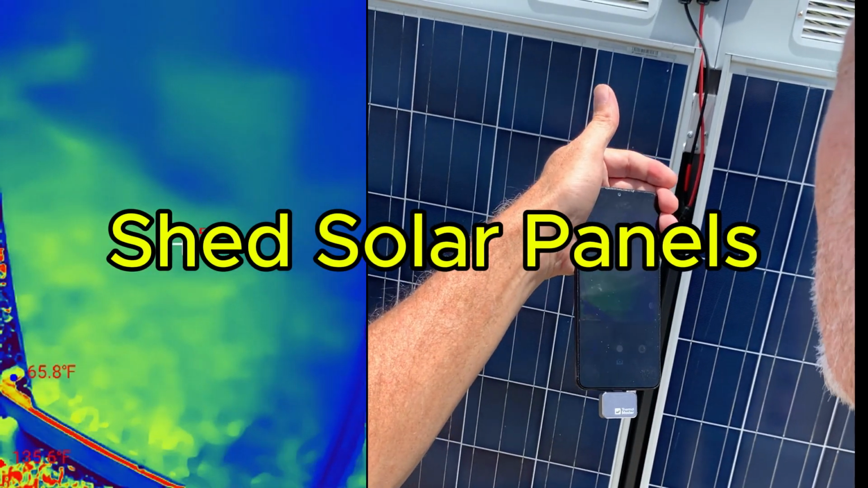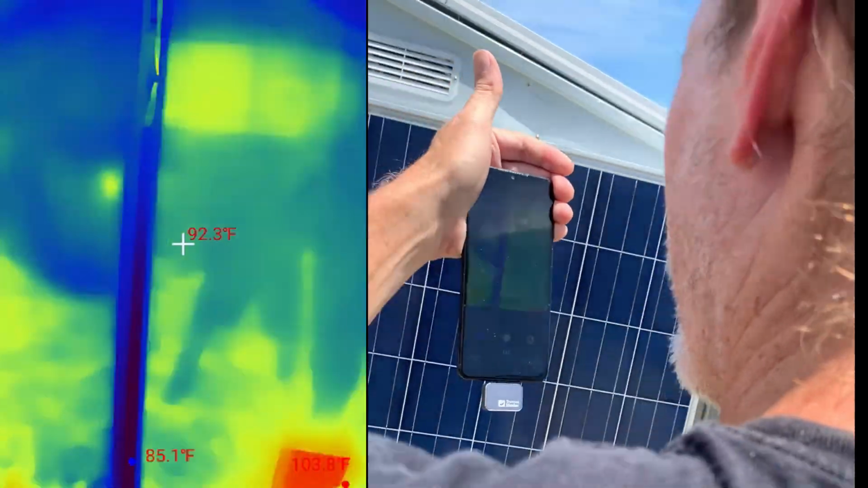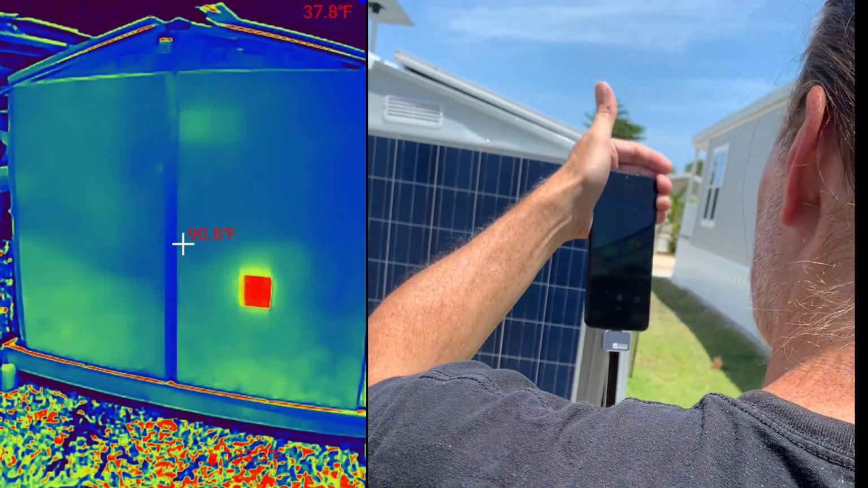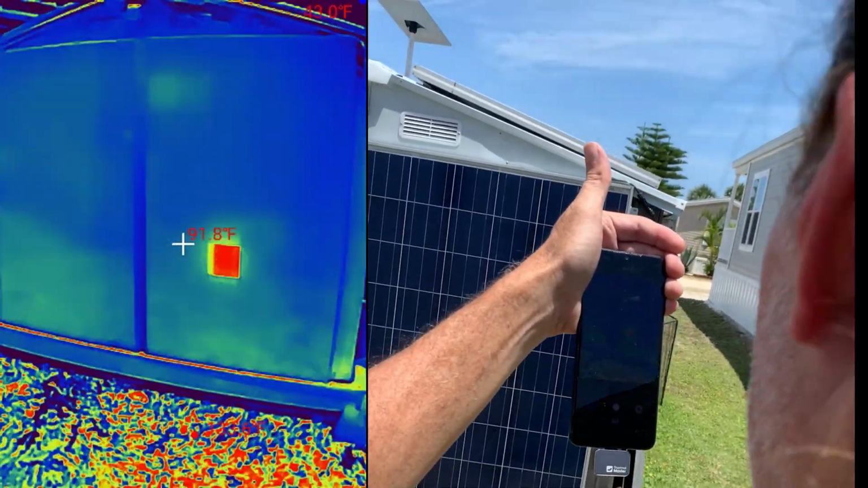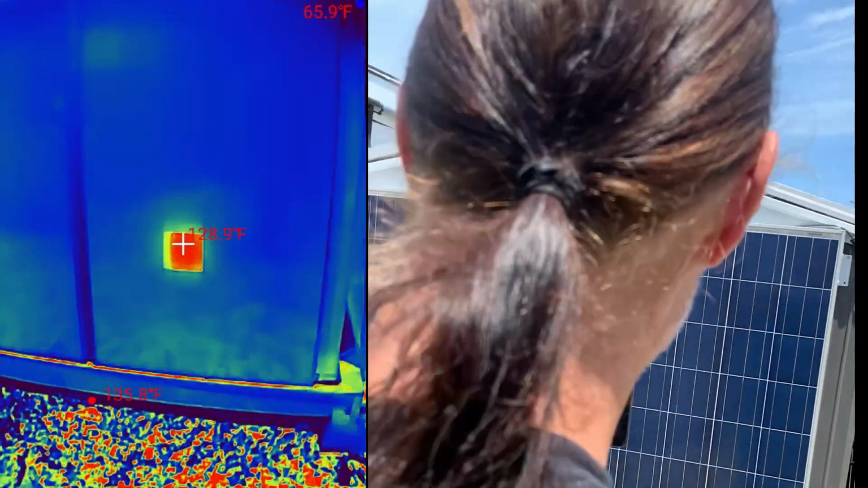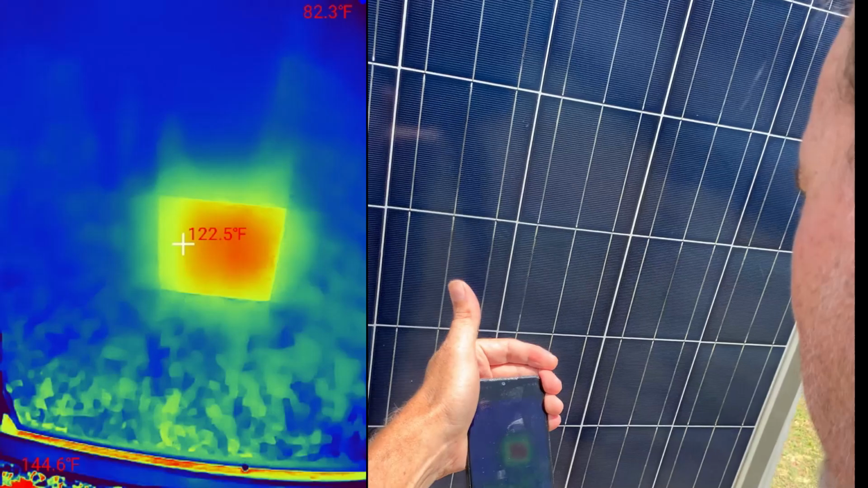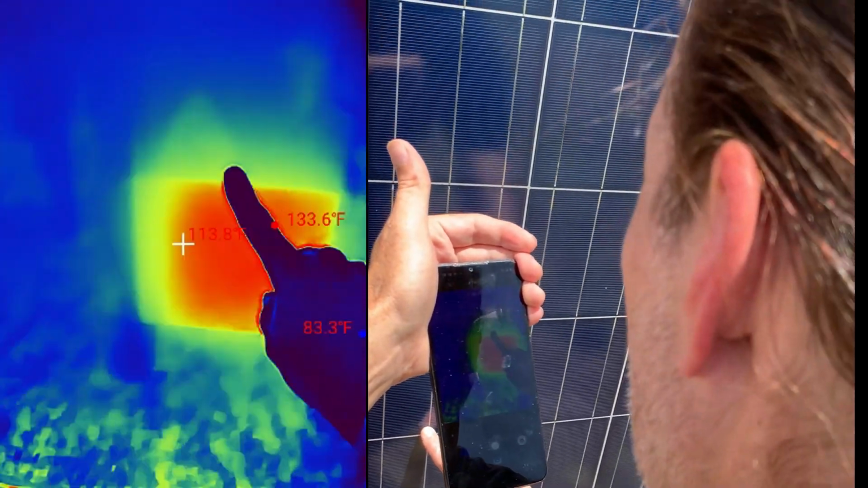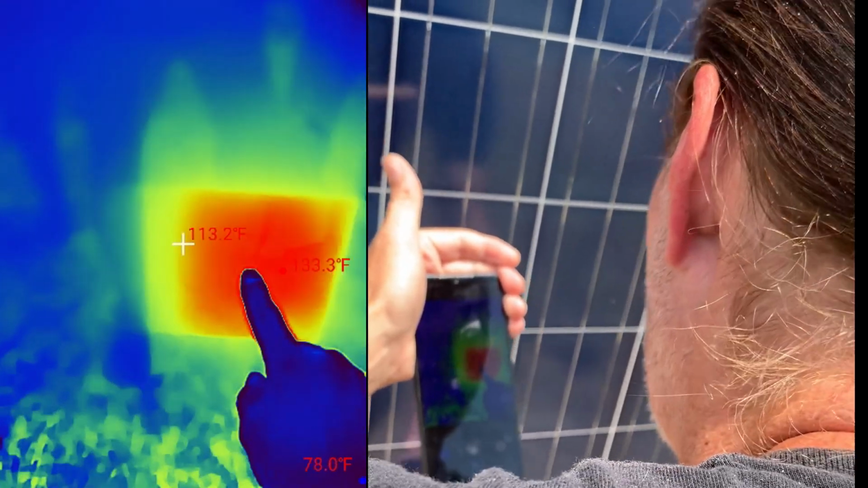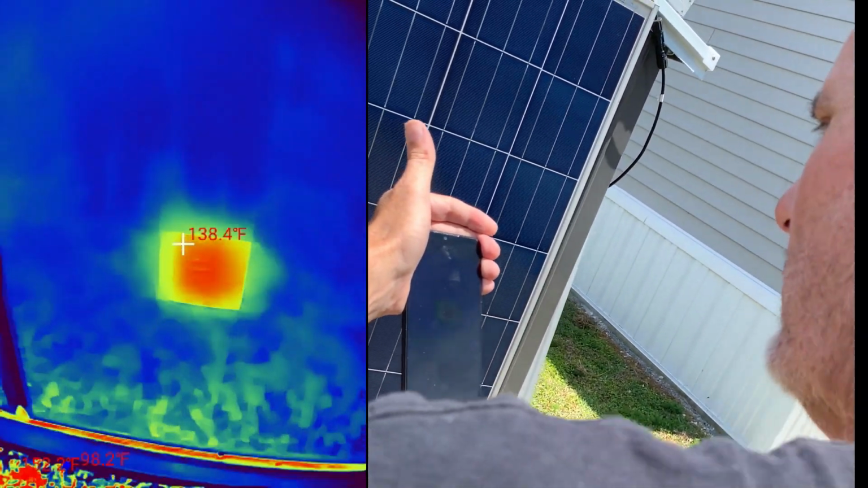All right, so now we're going to take a look at all the different panels here. The important thing here, as I back up, I'm going to try to take a look at what the actual panel temperatures themselves are. It's easy to locate hot spots like this. Like you can see here, we have a very clear hot spot on this panel. One of those cells looks like it is really burning out, and it is this one here. It's very easy for me to clearly identify it and to recognize that there's something going on with that panel and know that there might be a problem sometime in the future.